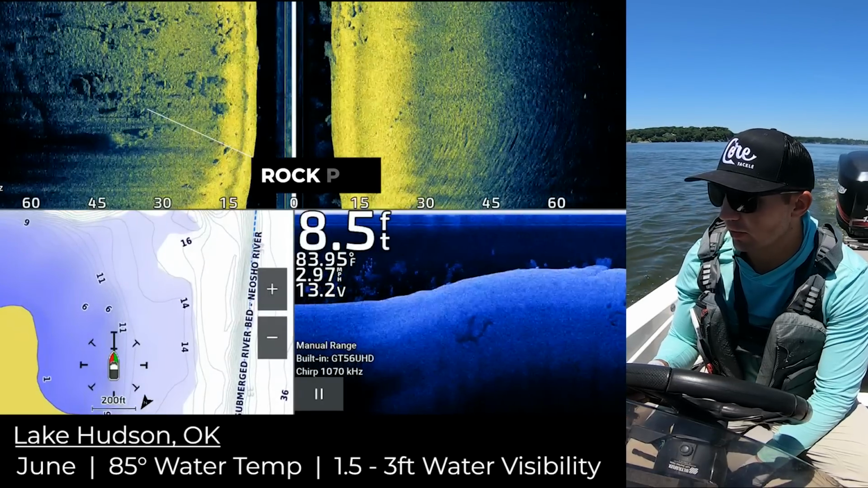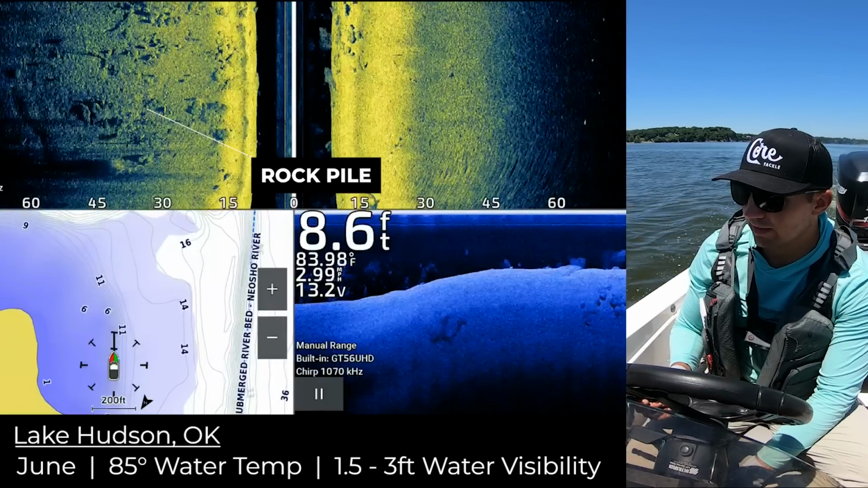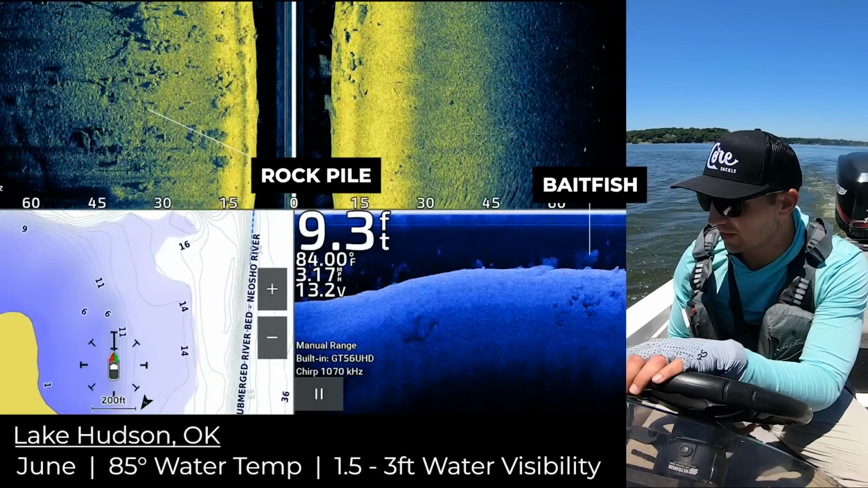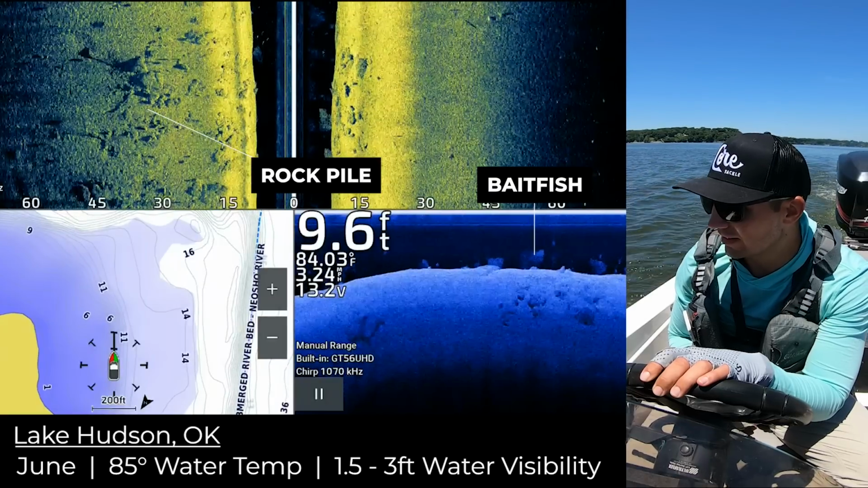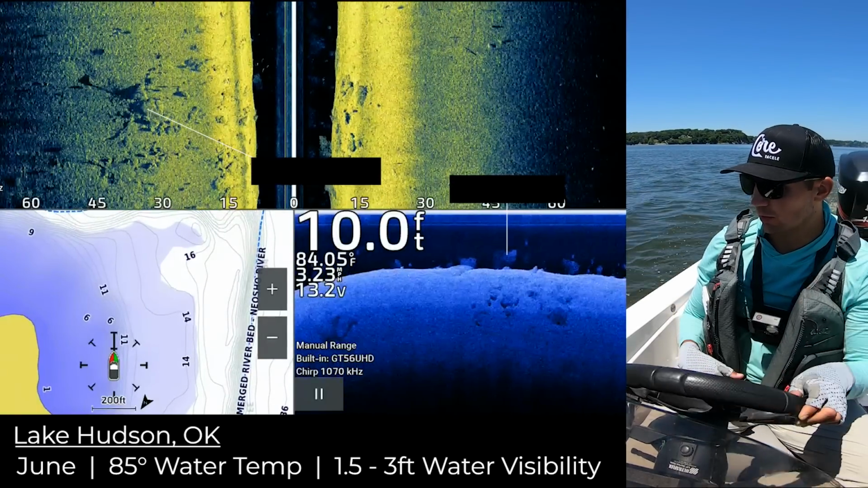That is a nice rocky spot. A bunch of bait up on it. Way shallower than I've been graphing today. Not that much shallower, but a good 5 to 10 feet shallower than I've been graphing.